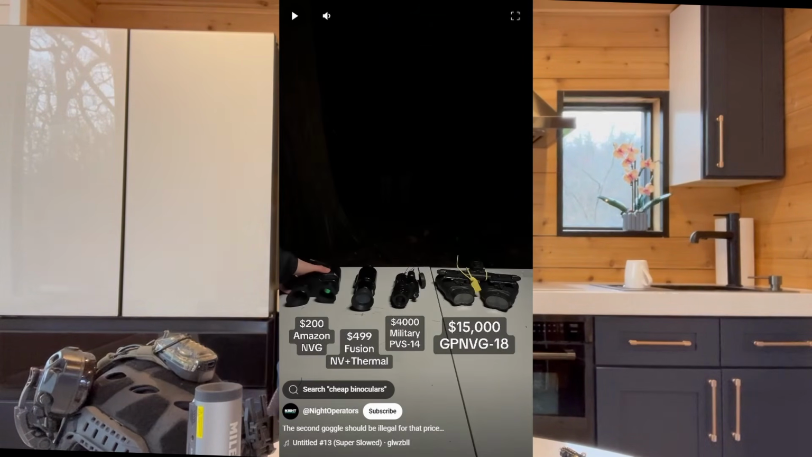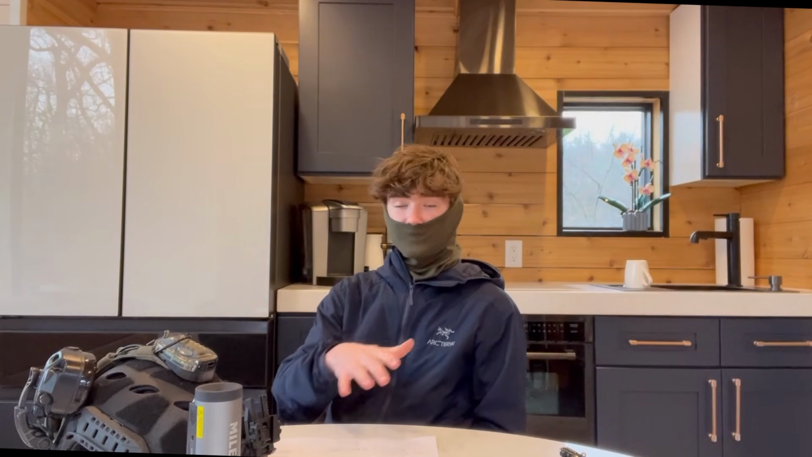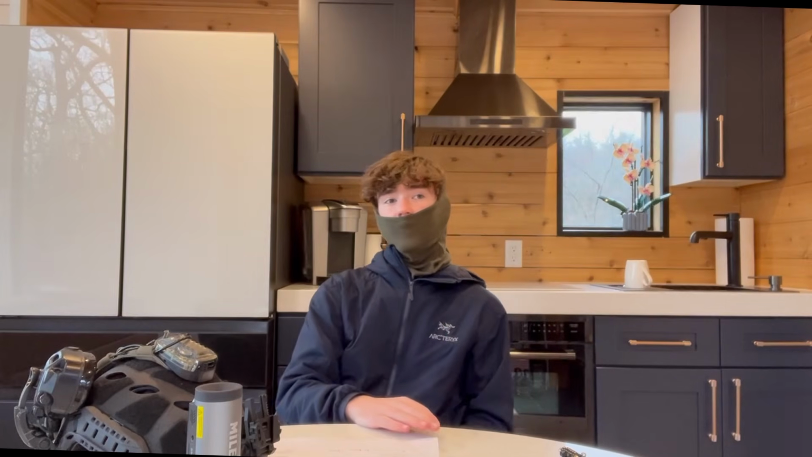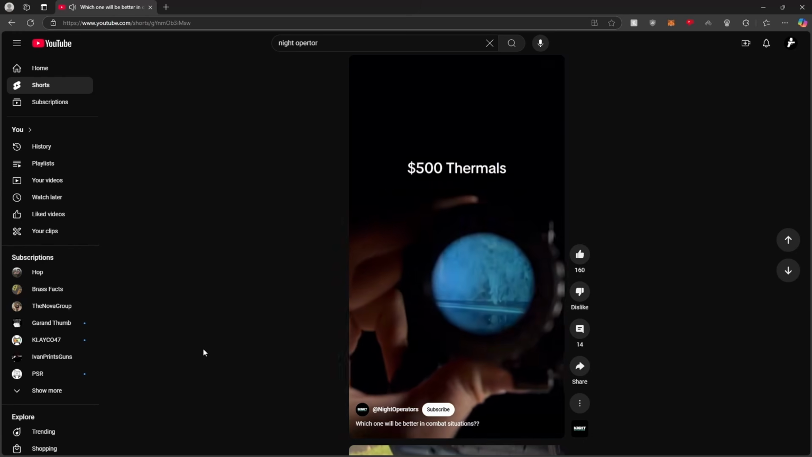And recently they've started posting things with their military grade night vision being only $4,000, and a lot of you guys are like, oh, they finally fixed it. So this is going to get real nerdy real quick, and these are only guesses, but based off how their white phosphor PVS 14 is flickering, that means two things. First of all, the obvious thing is it's auto gating. Auto gating means it's too bright for the device to work at its maximum potential.